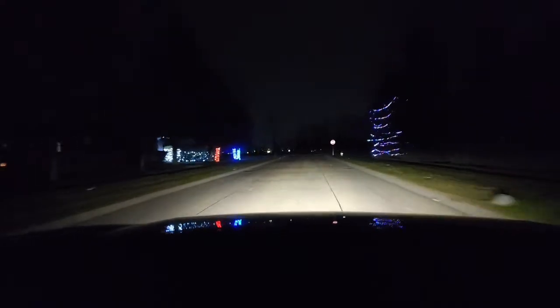This is a 2023 Trailblazer, so they have high output lights. A lot of cars you guys are driving, 2015s, 2017s, 2010s. There's nothing wrong with it, but it's just harder to see. So now I'm going to go ahead and make my right turn, and I want to keep my turn short.